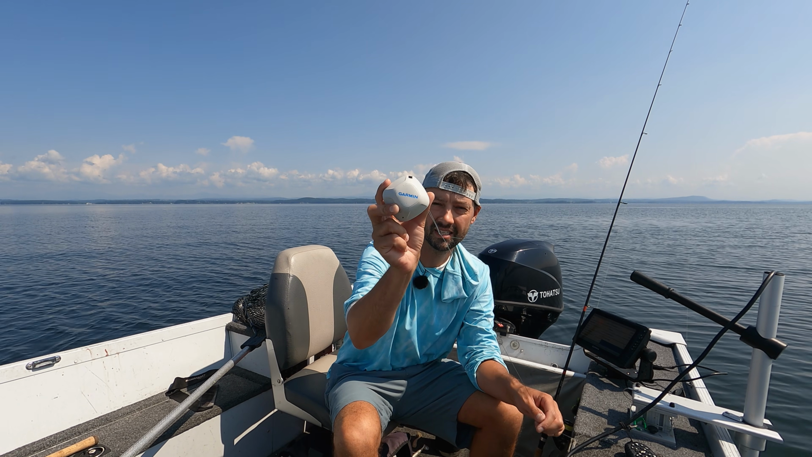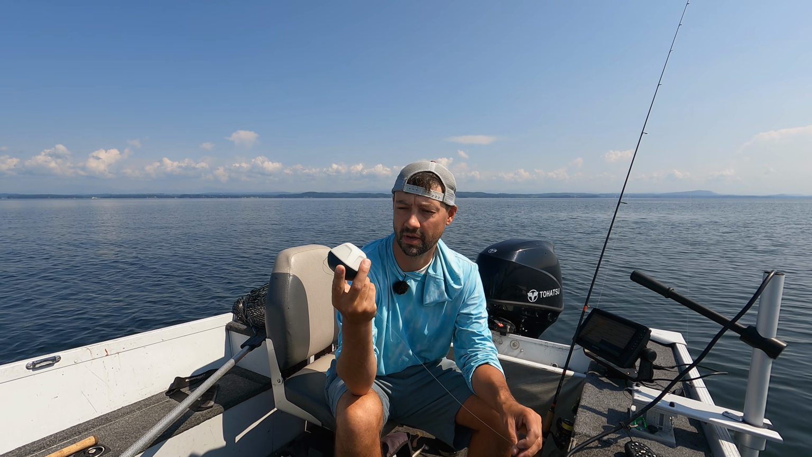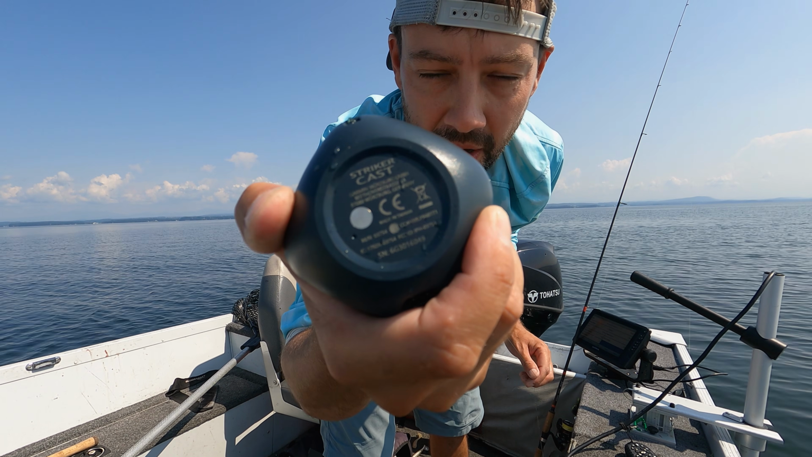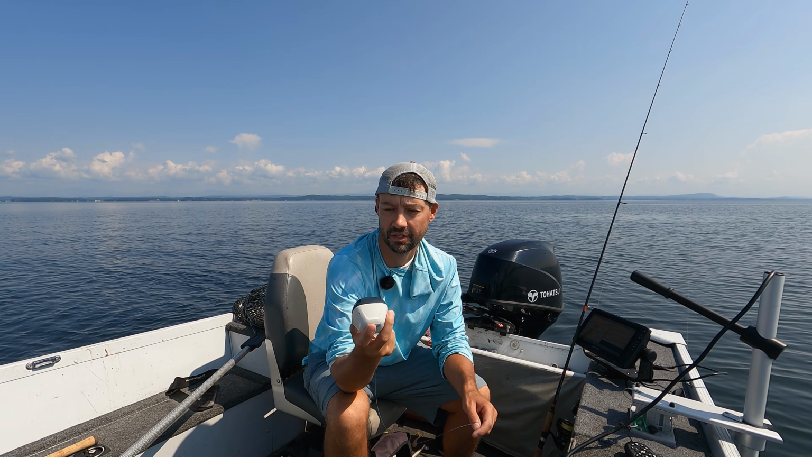This is the cheapest sonar you can get off Amazon, I think. It's I think $119. They drop the price every once in a while. It's made by Garmin. It's called their Striker Cast. If you guys can see the bottom of that. This is a castable sonar that floats, that actually syncs to your phone.